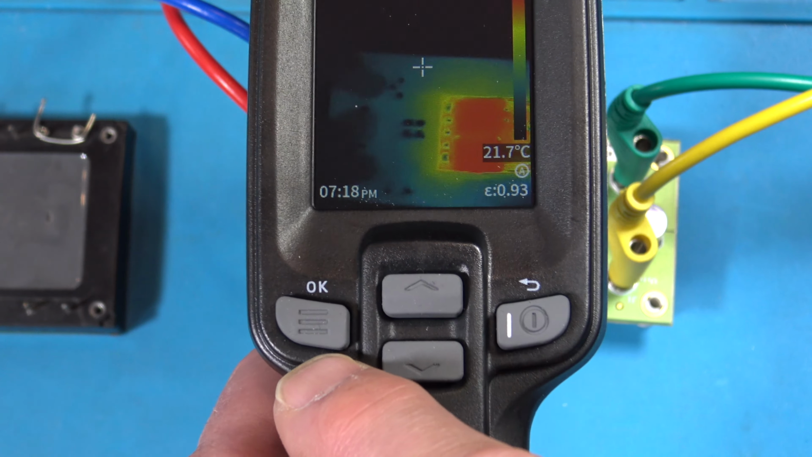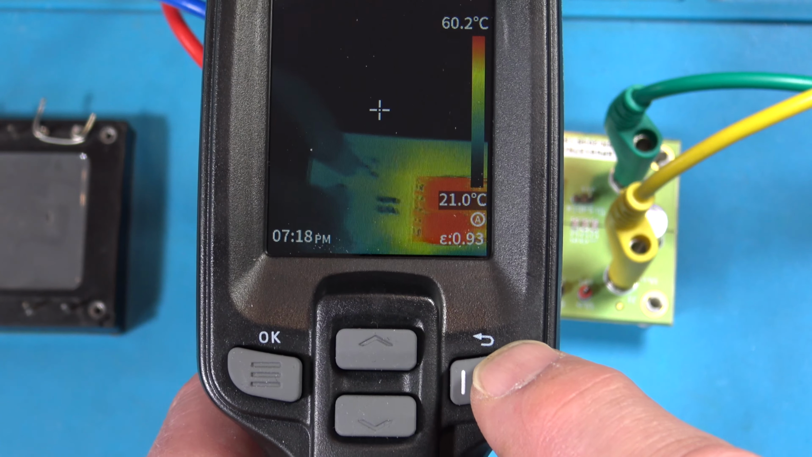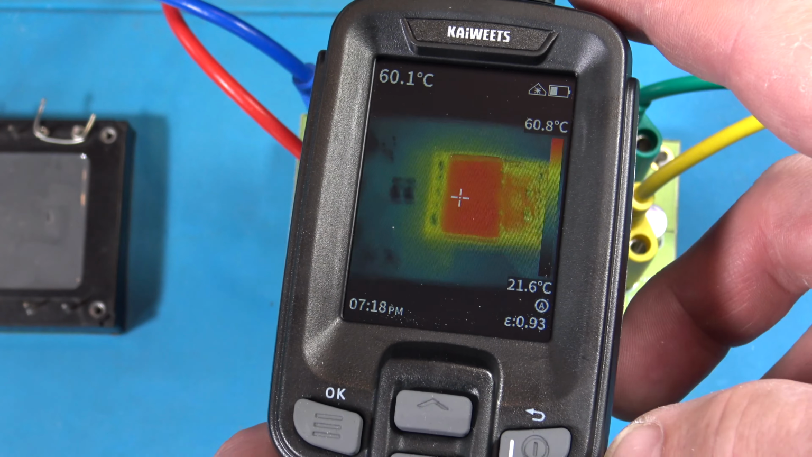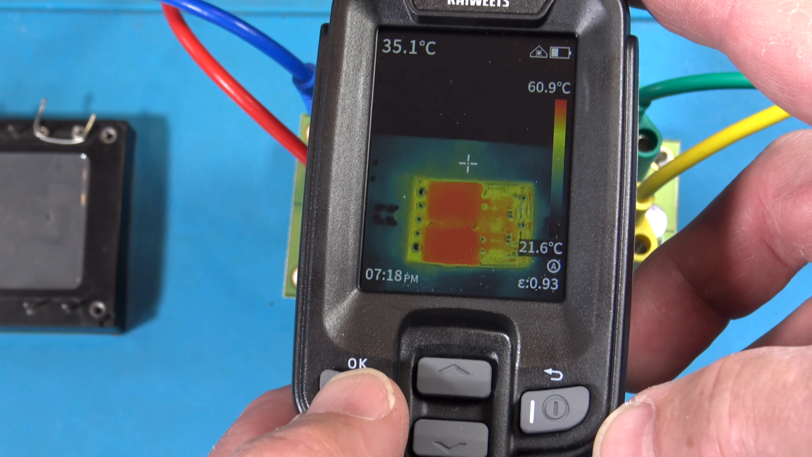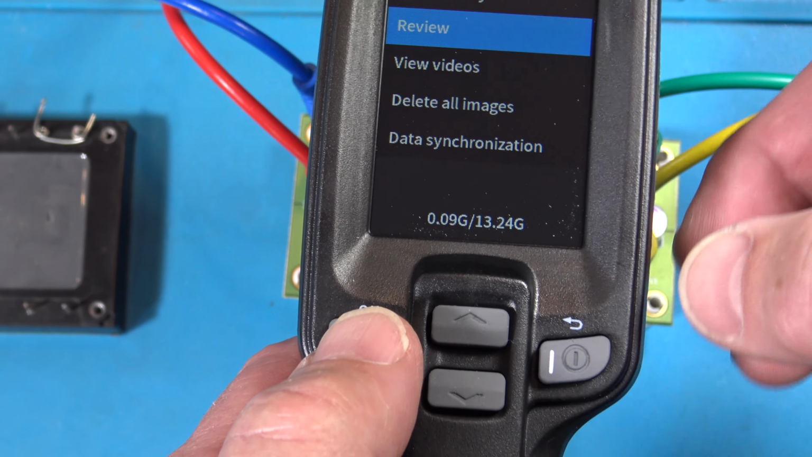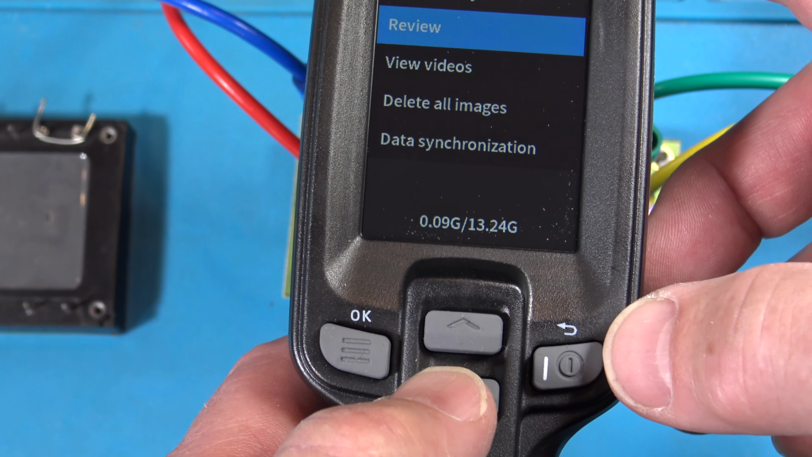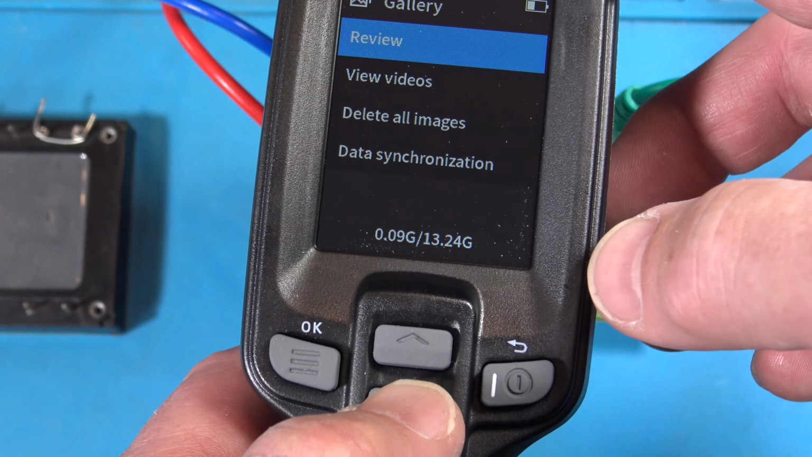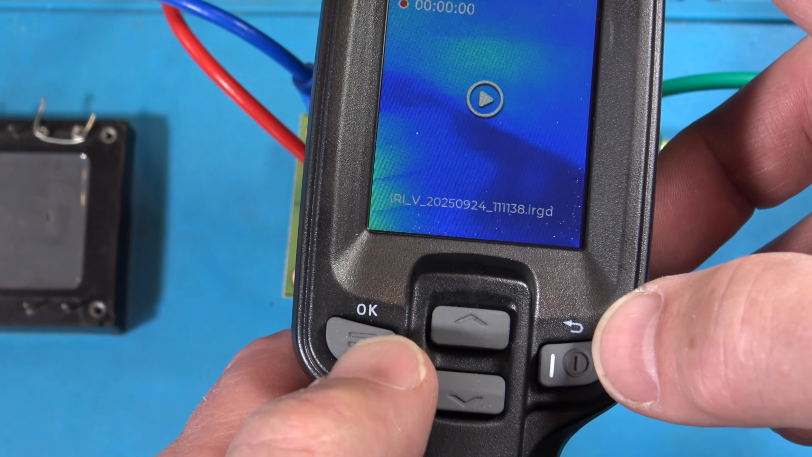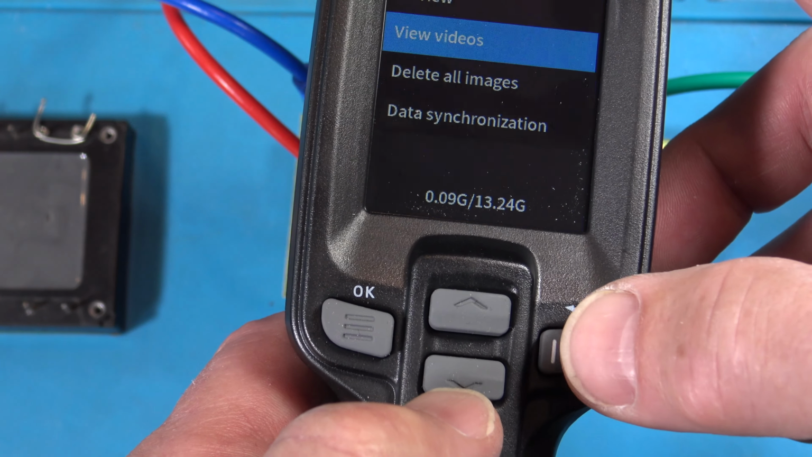So you can see there's kind of a list thing here on this button, and it says okay. Over here, a power symbol with the return symbol up here, and up arrow, down arrow. Okay, so let's just go ahead and hit the menu button. And then up here we have the gallery. So if I hit that again, I can review pictures. Okay, I can go back this way. I can view videos. Yes, this does videos. That's awesome. Okay, so I guess I can say okay and start viewing the video. Okay, I'll just go back.